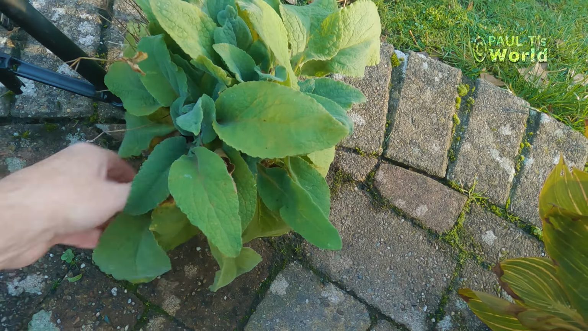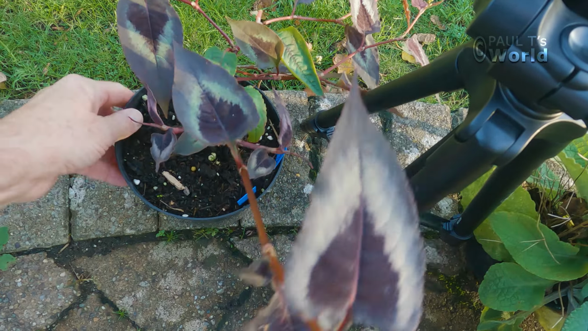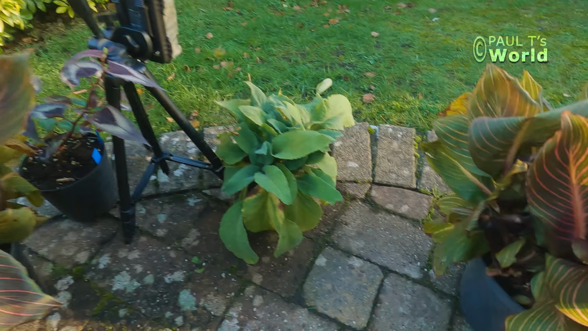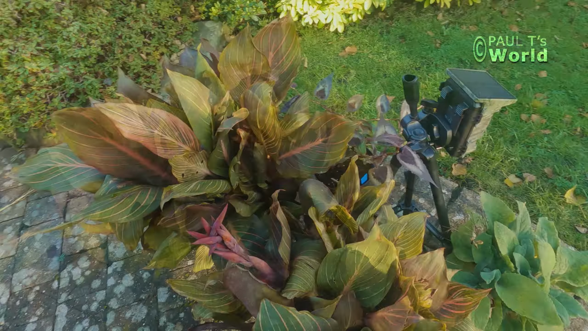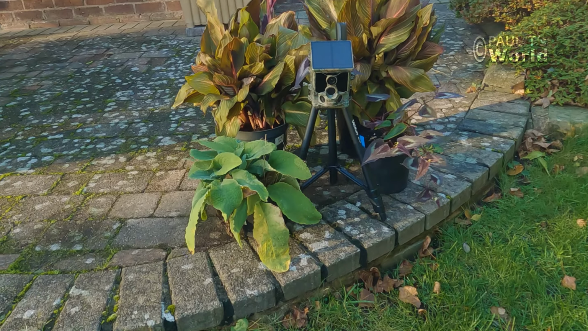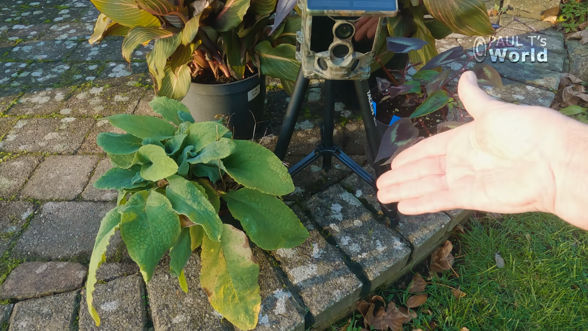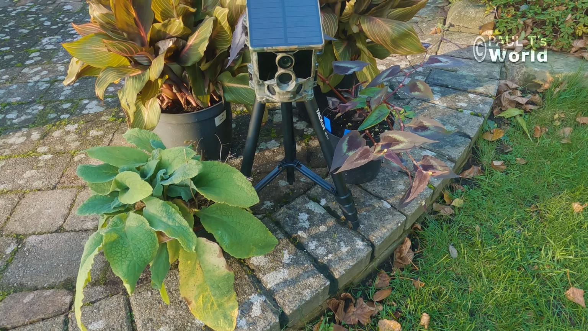A foxglove seedling. I've got a persicaria to break up the outline. I will put this canna at the back of it and maybe this canna here, like that, just to break up the outline. You've got to be careful that you don't have any vegetation actually swinging about in front of the lens, otherwise it'll constantly be setting the camera off.